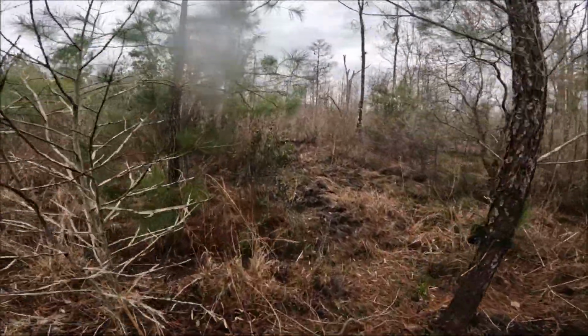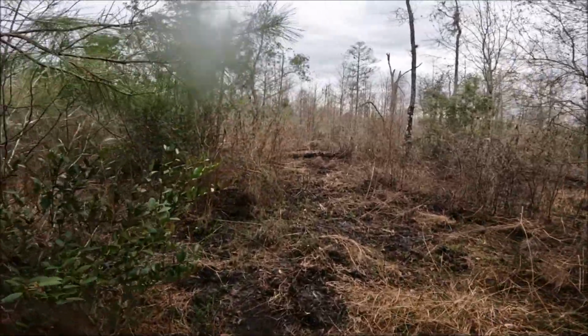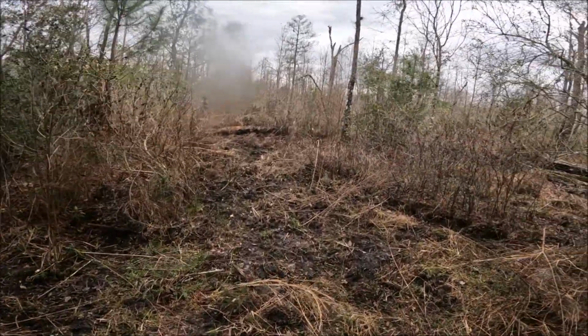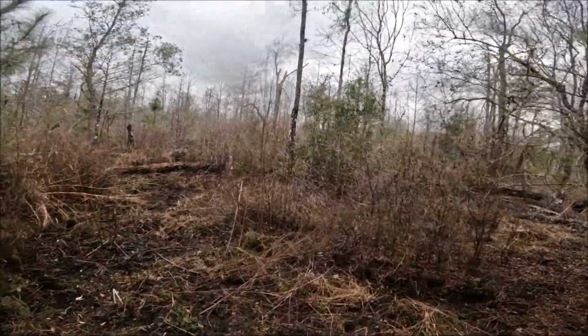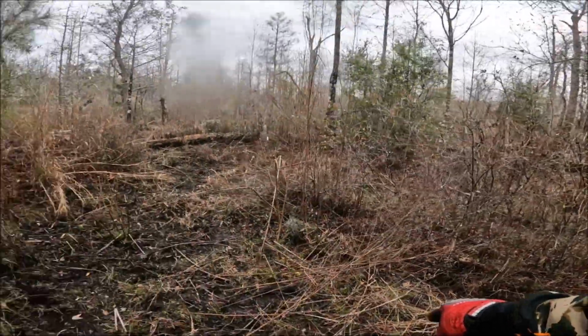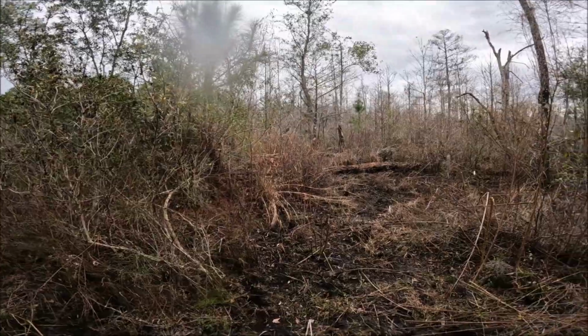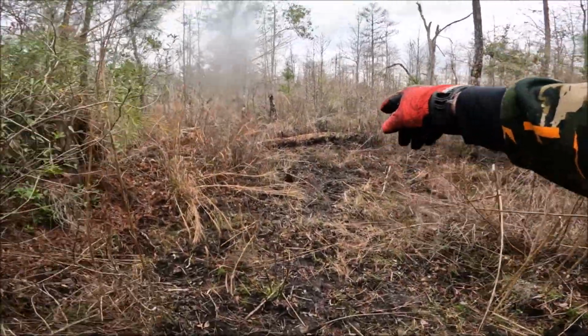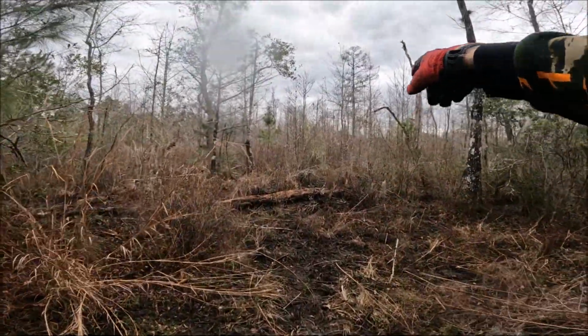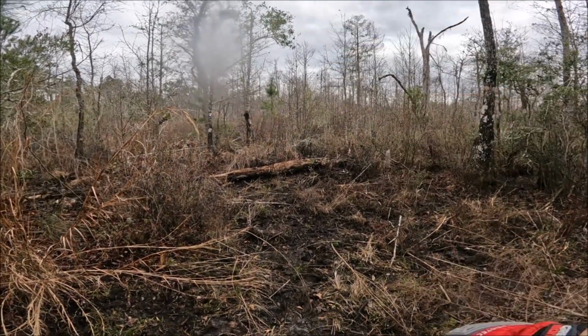Another big cypress pond in here. There's actually a trail that comes through here and leads right on through there. And there's a big trail here that actually goes on back into this cypress swamp back in here.